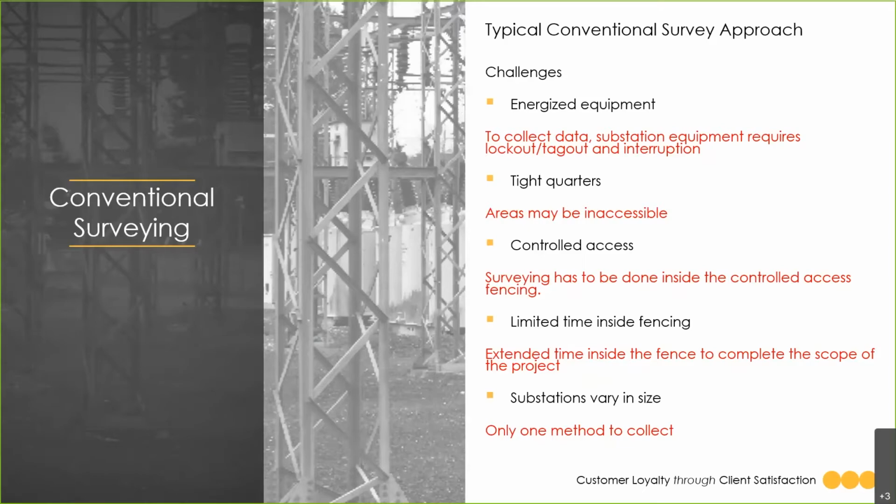At times, the surveyor is not a qualified electrical worker, and the qualified electrical worker is not a surveyor. So there's a lot of opportunities for miscommunication and issues to arise when you have to deal with these types of issues. Another thing to consider when conventional surveying is the tight quarters of the substation.